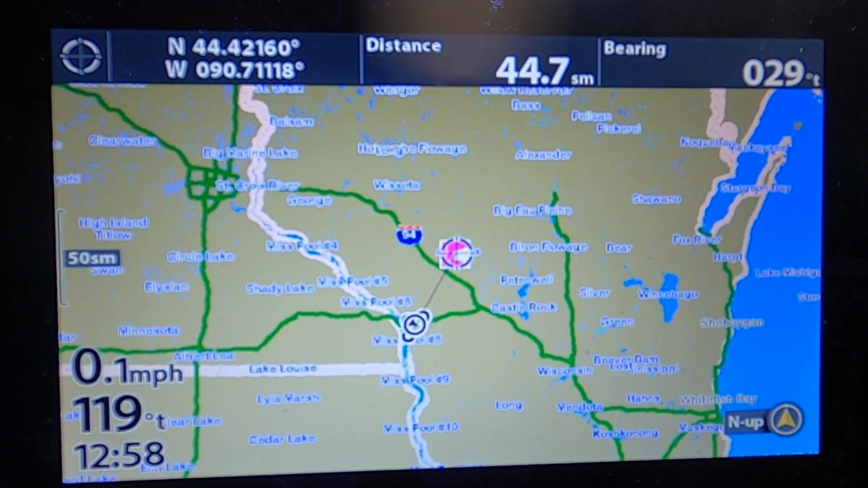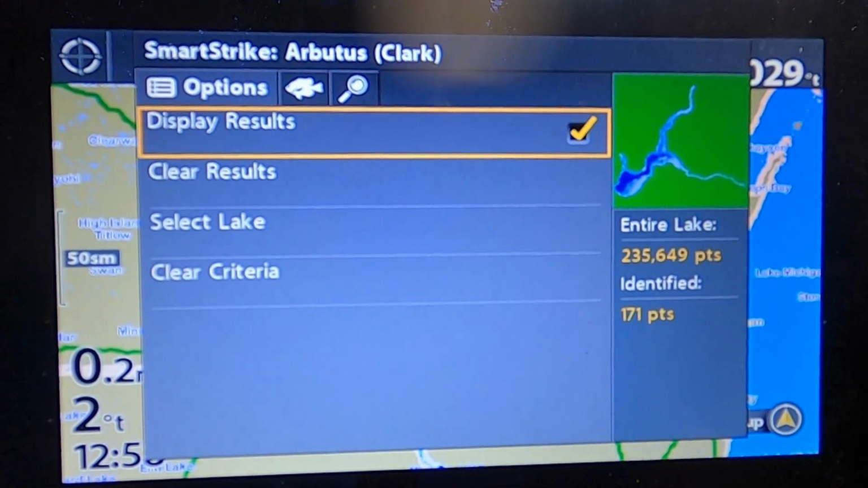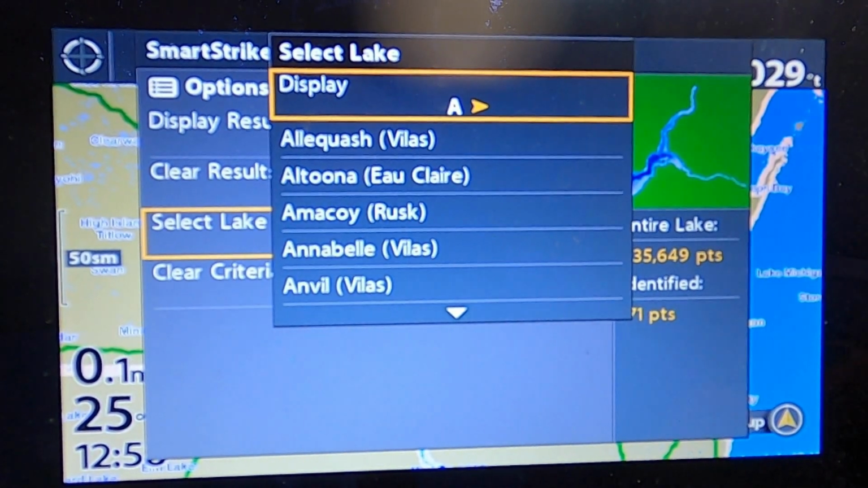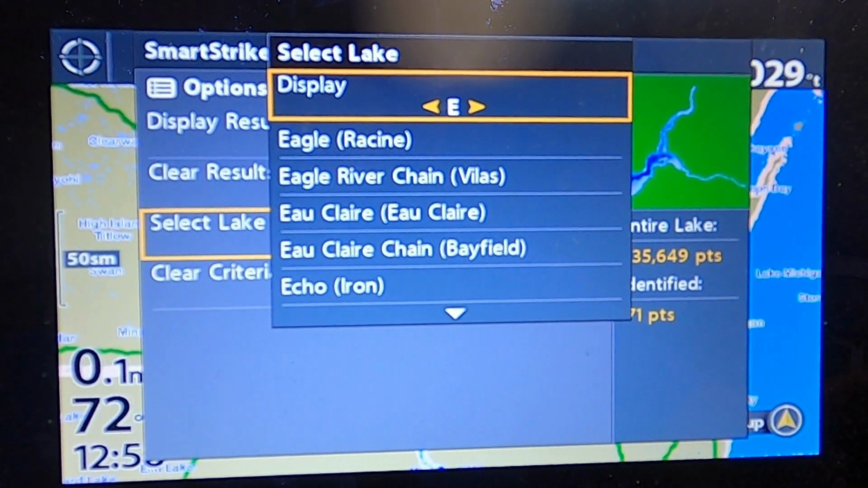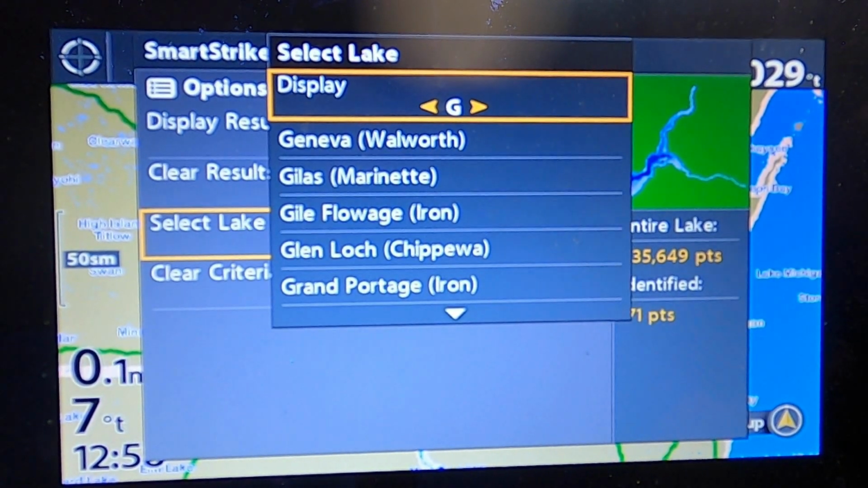And if you want to go to menu, Smartstrike, you can go to select lake again. And then you've got A, lakes that start with a B, C, D, E. So there's all the different lakes.